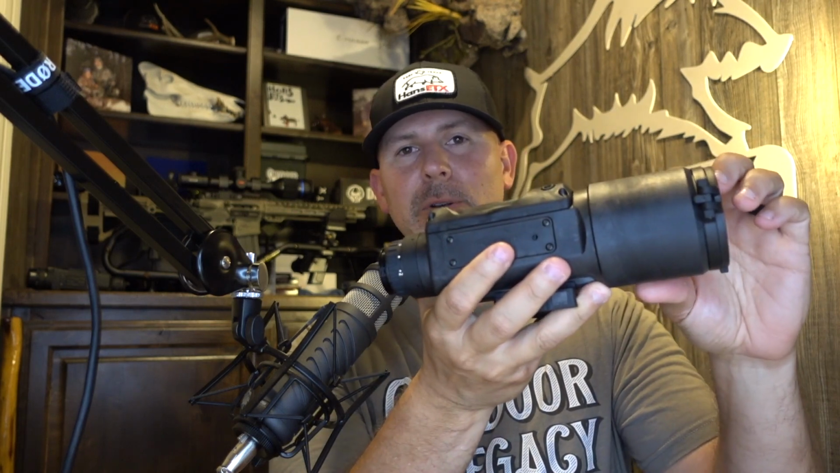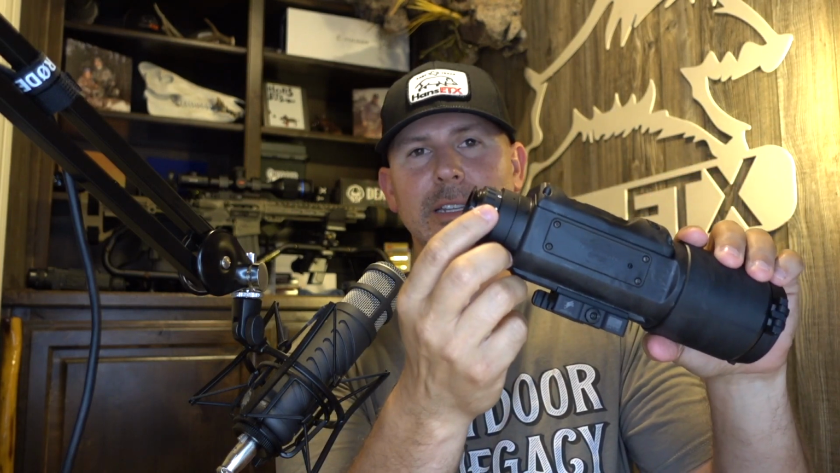That was a walk around the scope. Again, 50 millimeter objective lens, eyepiece diopter focus on the front. Pretty easy design and layout. Maneuvering and operating these scopes is very easy. But as for ID range, they said 380 yards.